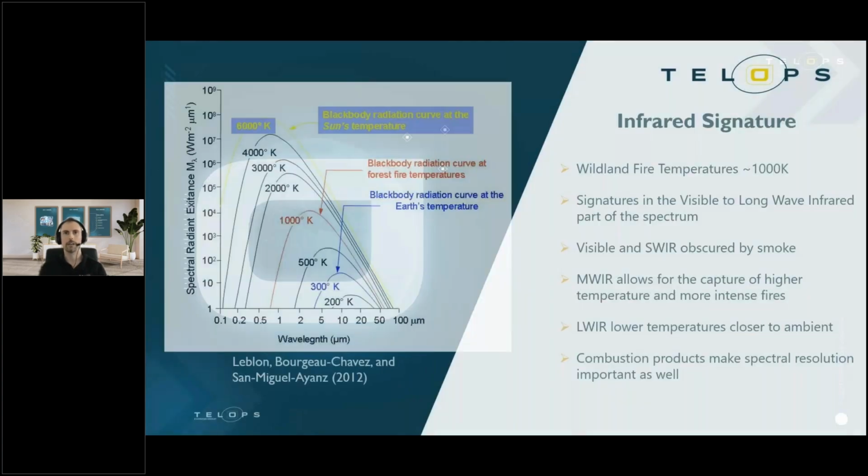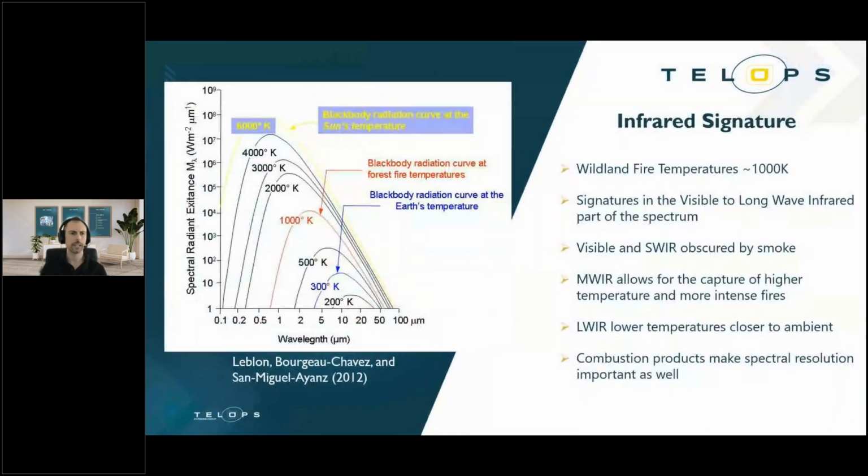So a little bit of a background here. If we take a look at this figure on the left, these are black body radiation curves at different temperatures. Let me see if I can bring up the laser pointer here. If you guys can see this. So for reference, the black body radiation curve of Earth's temperature, about 300 Kelvin. We take that as like an ambient temperature in a sense. And then way at the top here, we have the sun's black body radiation curve